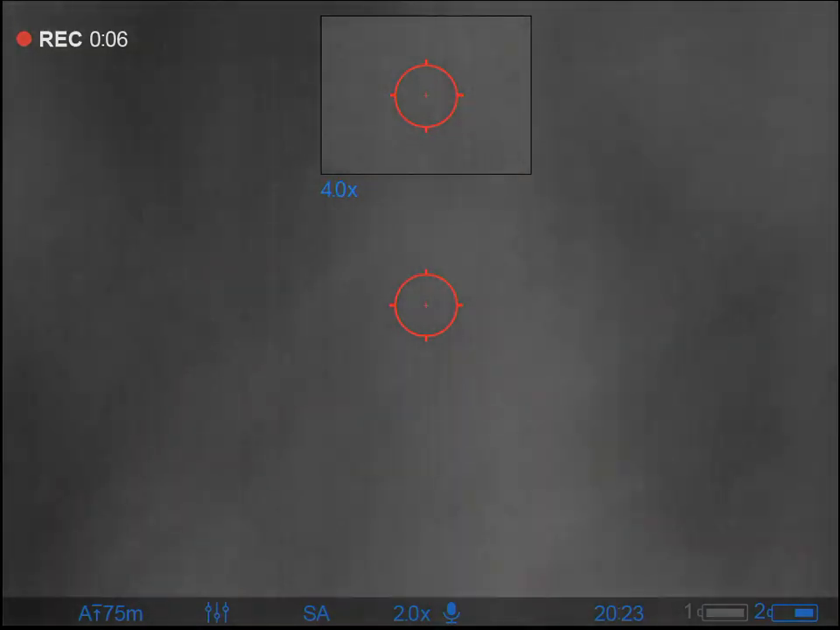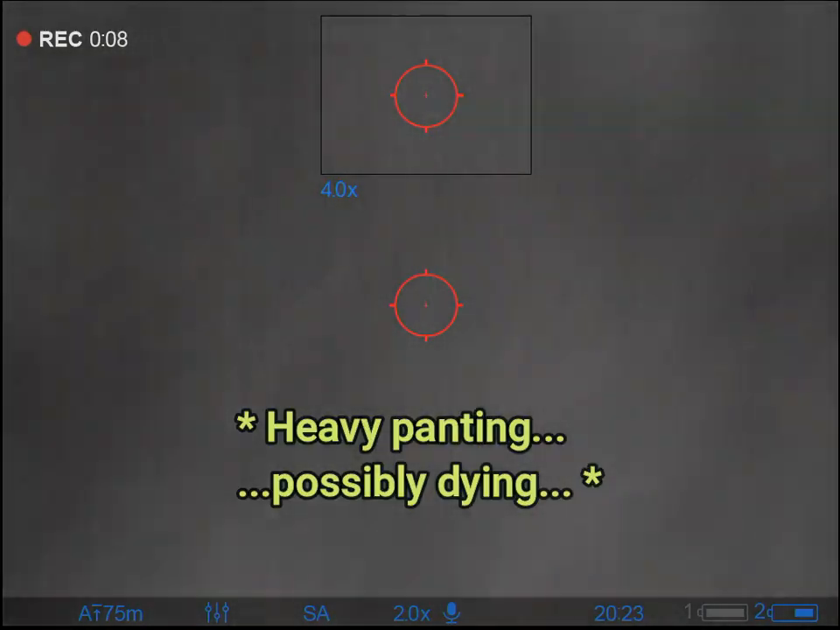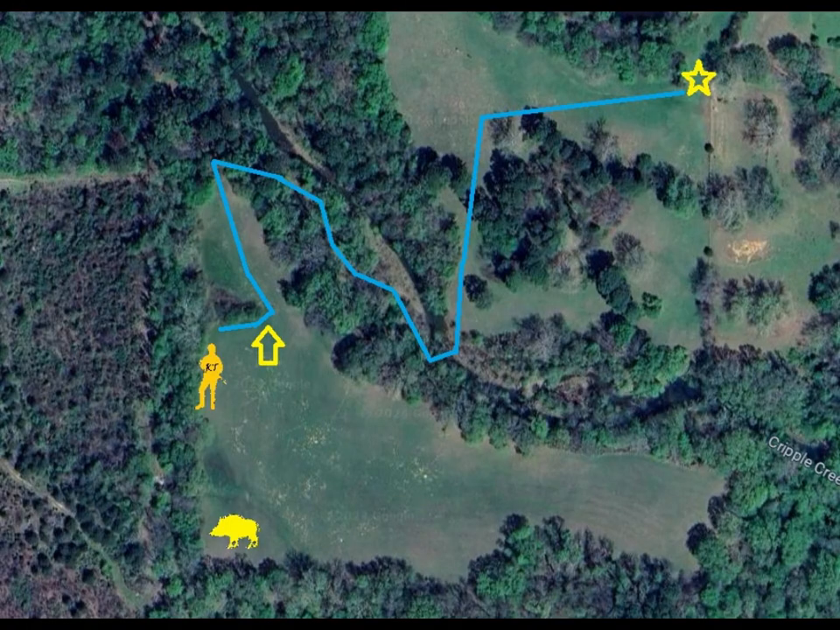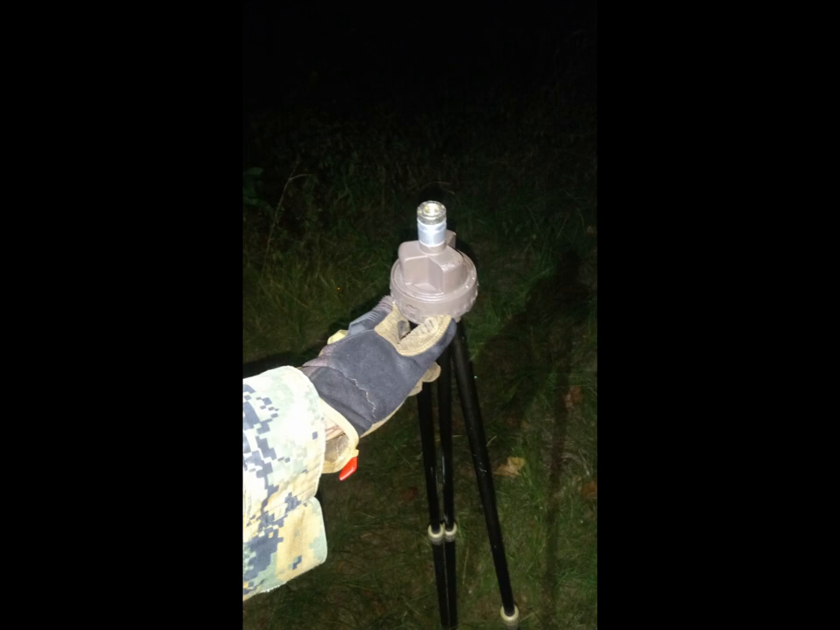As you can see, there's just a few hogs over here in the distance, but I'm making a mad dash to them, and I've just covered about 600 yards of some pretty rough, uneven terrain through the woods and across a creek and through a couple of pastures in order to get to them. I have a cell camera, and so when it went off, I drove over to the spot and made this mad dash. And unfortunately, somewhere along the way, I lost the entire head unit to my shooting sticks.